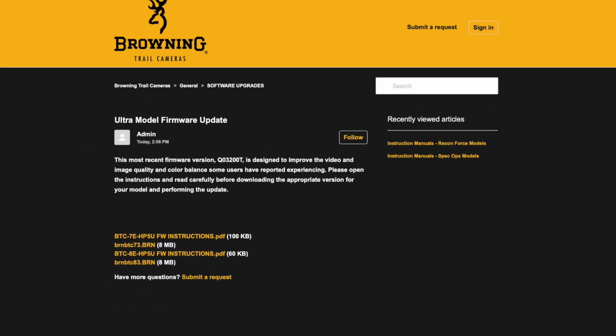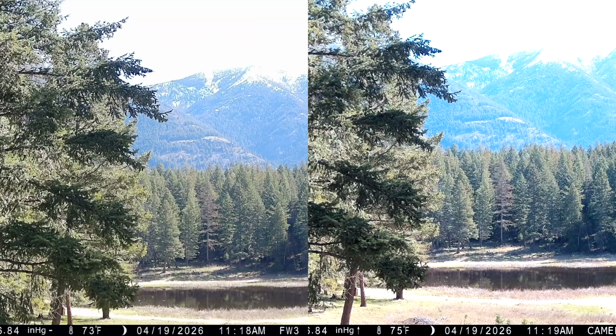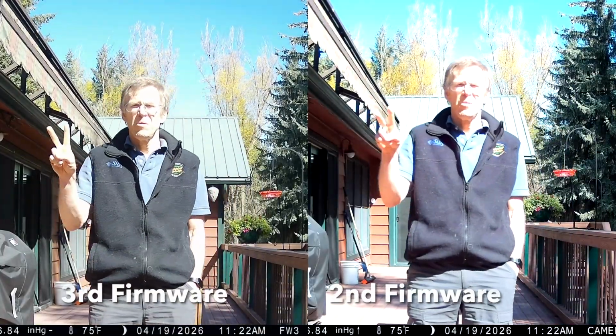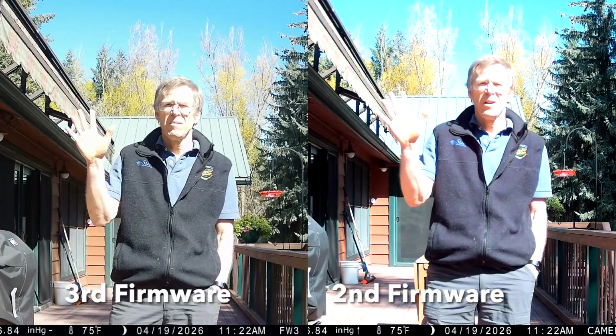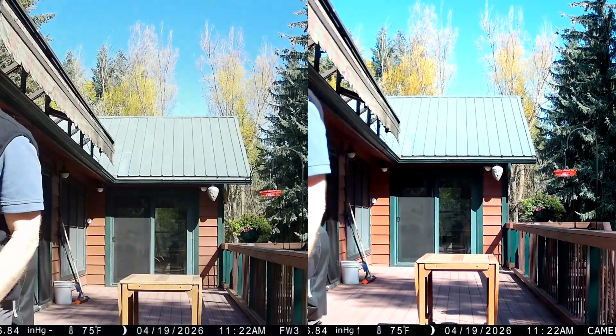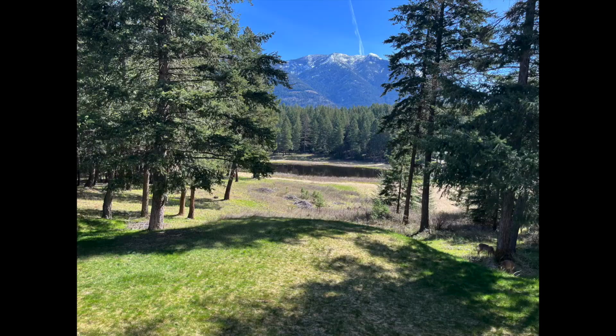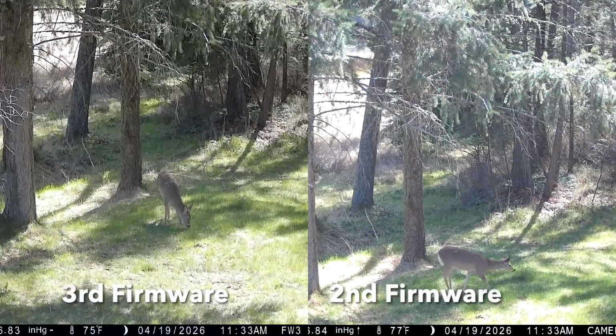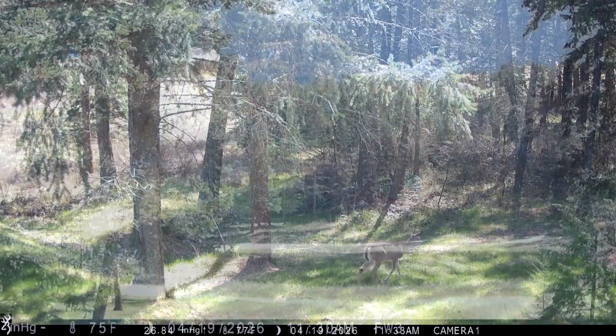Here are a few comparisons between the second and third generations of firmware. I've used roughly the same daylight scenes as in my earlier video covering earlier versions of the firmware. To my eye, at least, the latest firmware does a better job at preventing blowout, and the color seems more true. Comparisons to the iPhone for brightly lit scenes still show a gap, but for animals in more typical trail camera settings, the HP5 Ultra with the third generation firmware does a very good job.